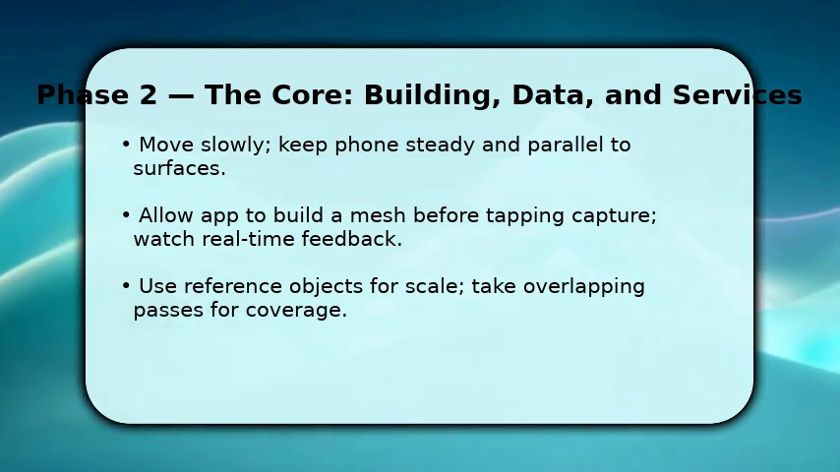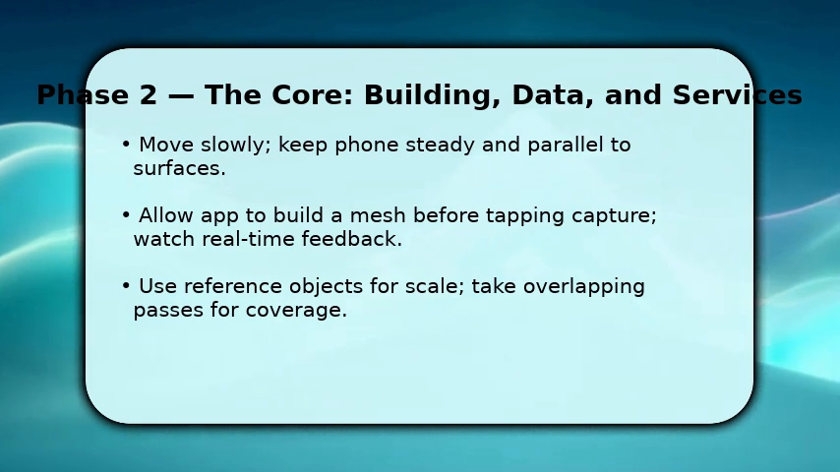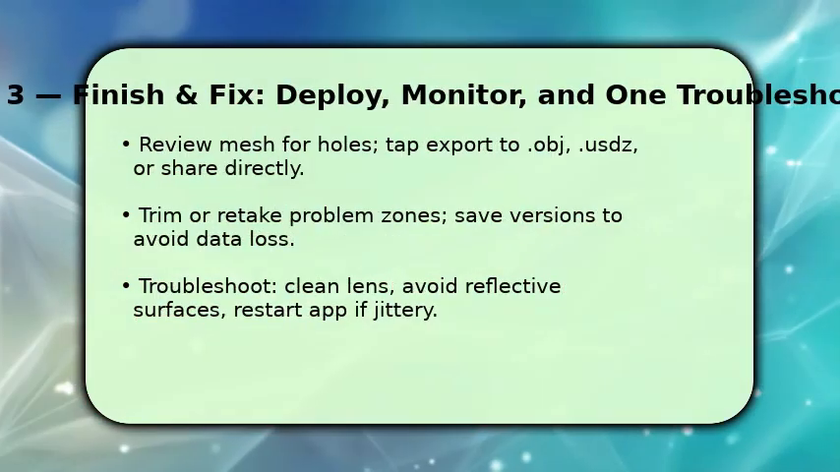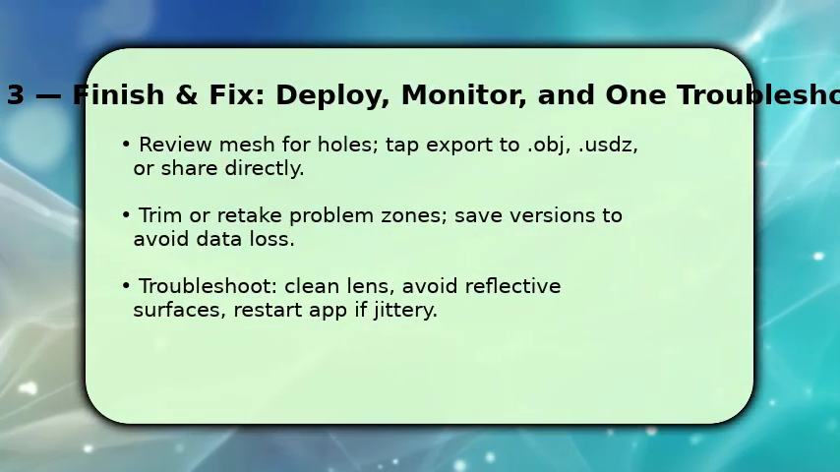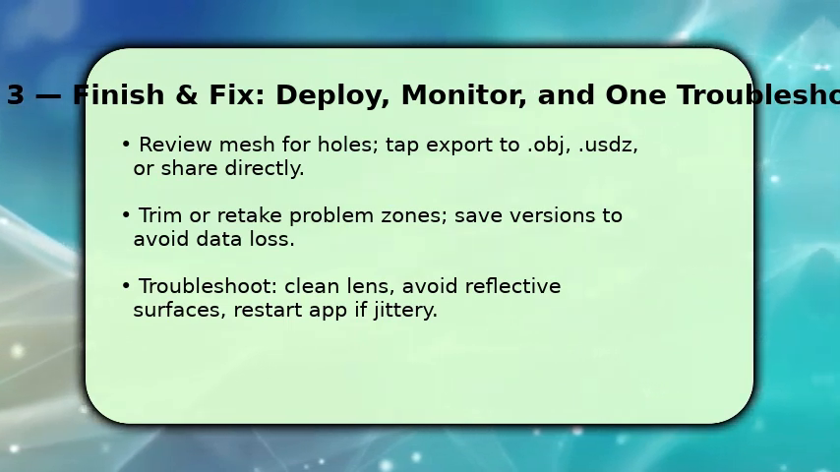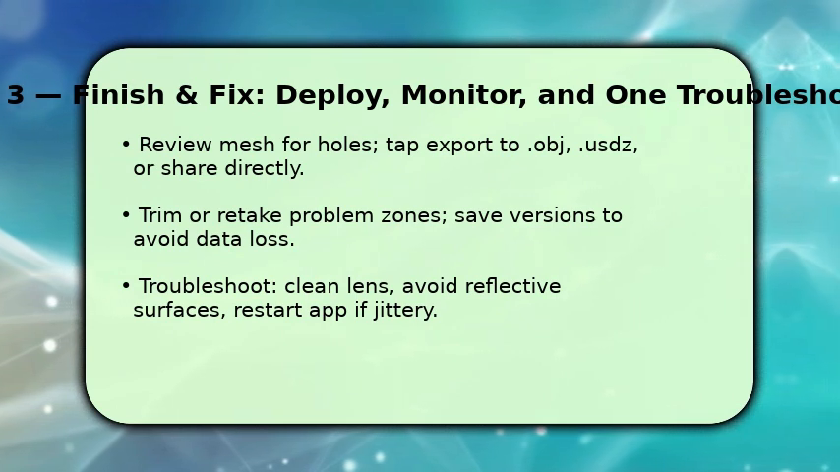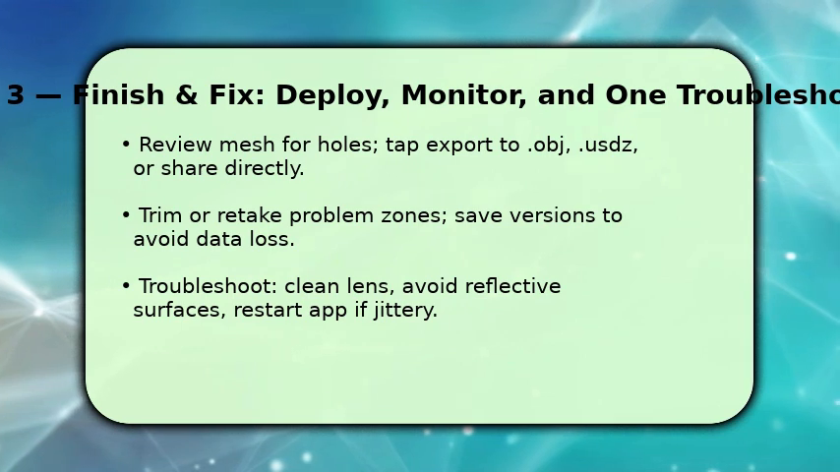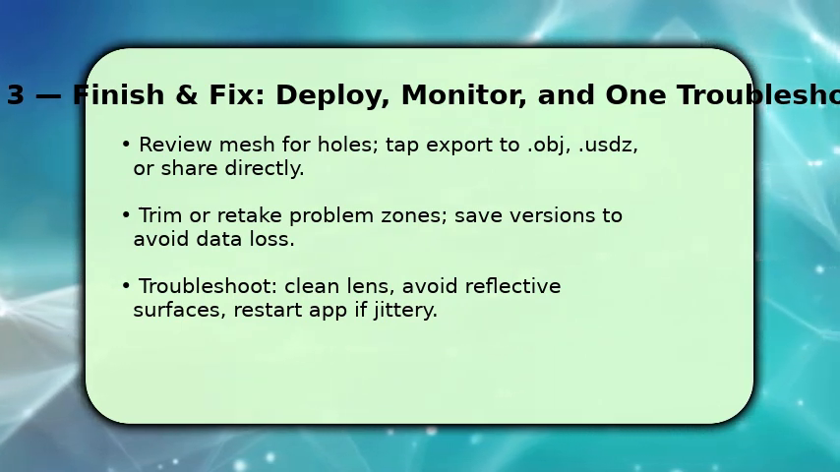If you need scale precision, include a known object or tape measure in frame and take overlapping passes to avoid holes in the model. To finish, inspect the generated mesh and use in-app tools to trim or fill small holes, then export to the format you need. OBJ or USDZ for 3D work, making sure to save a copy. If parts look warped, retake those areas with slower, closer passes.